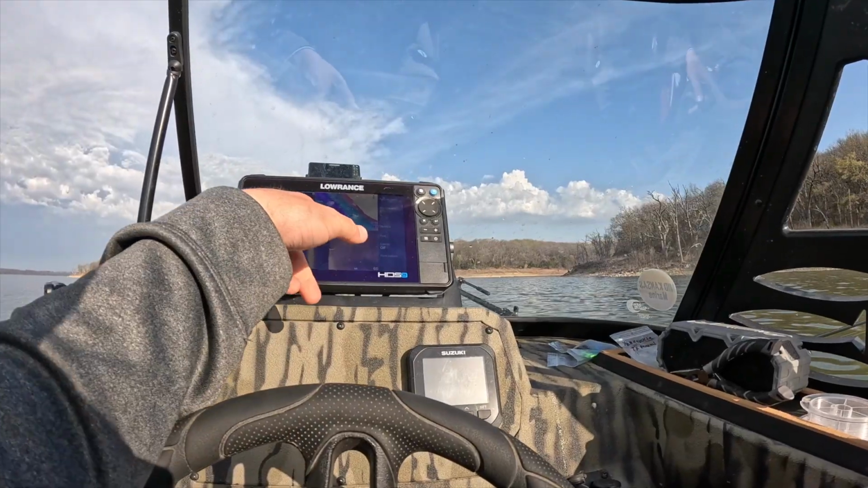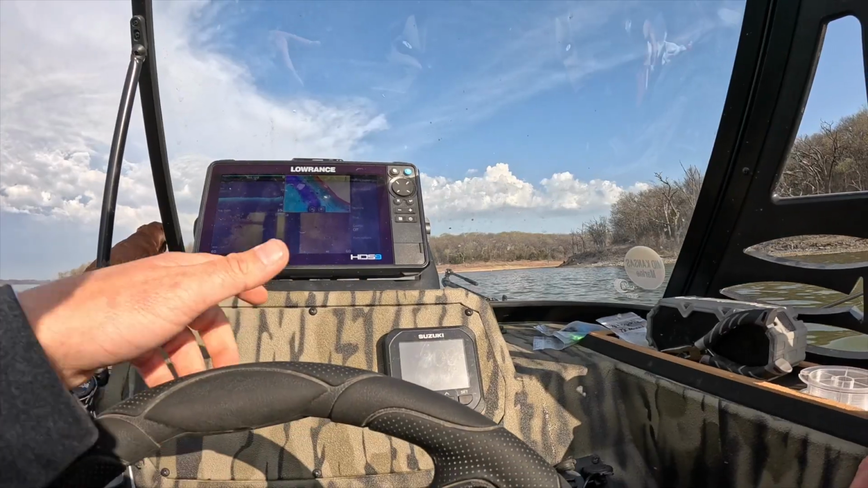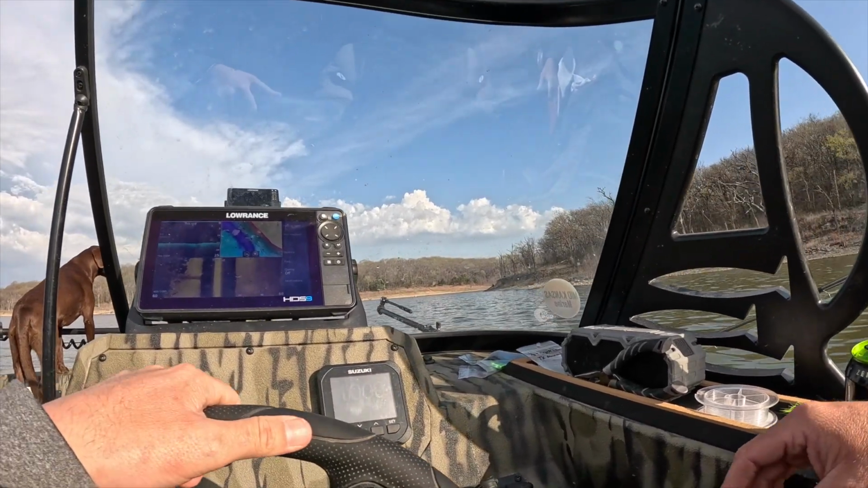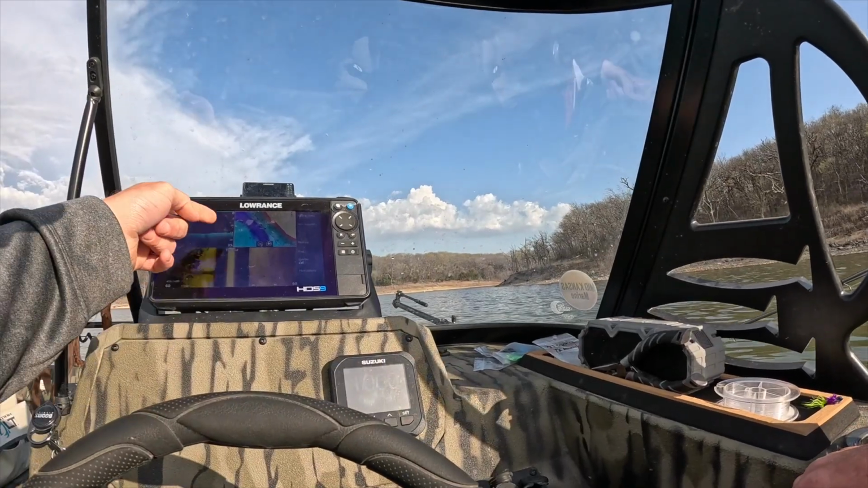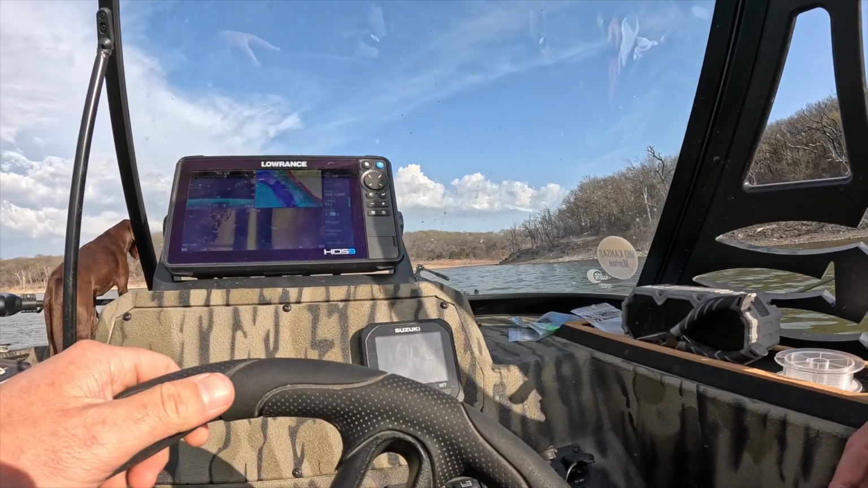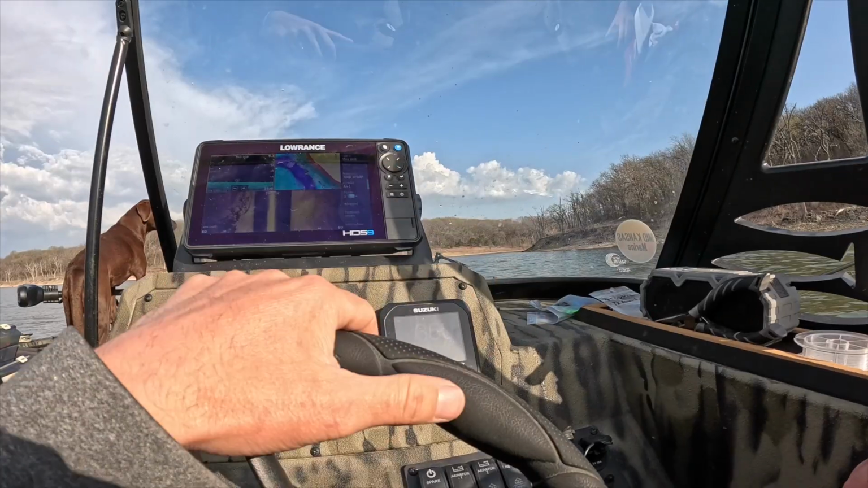So we got a nice rocky bottom. You can see that on the side imaging. Got a couple fish floating. So I've got the wind at my back right now, and I'm checking out these brush piles. We're gonna just go real slow and just idle over top and see what we see.